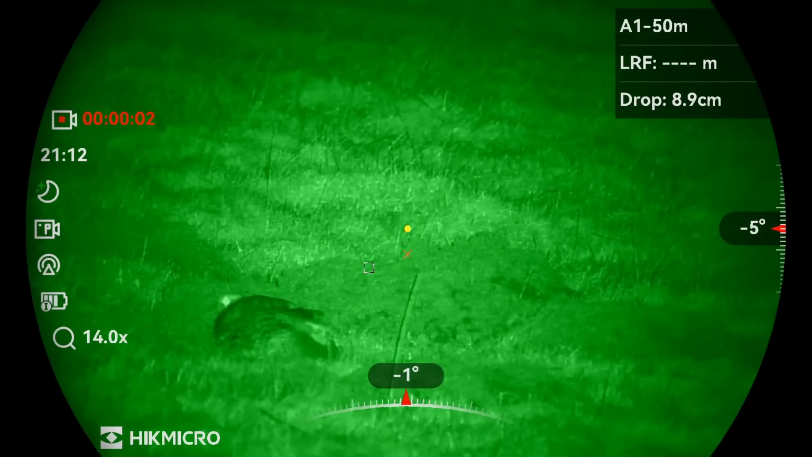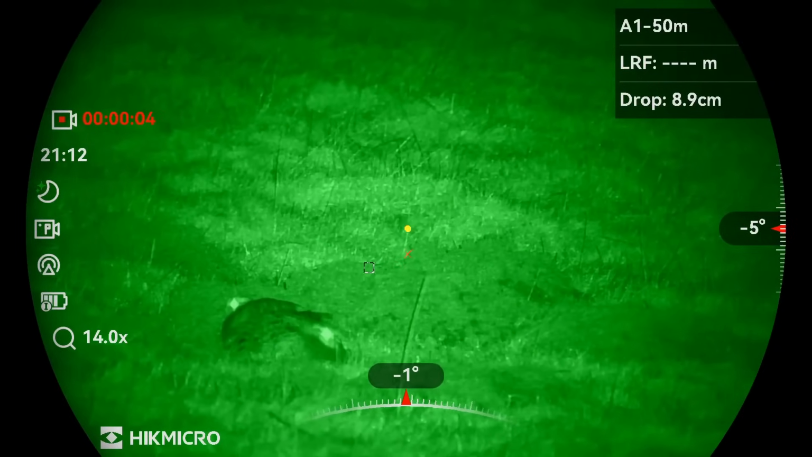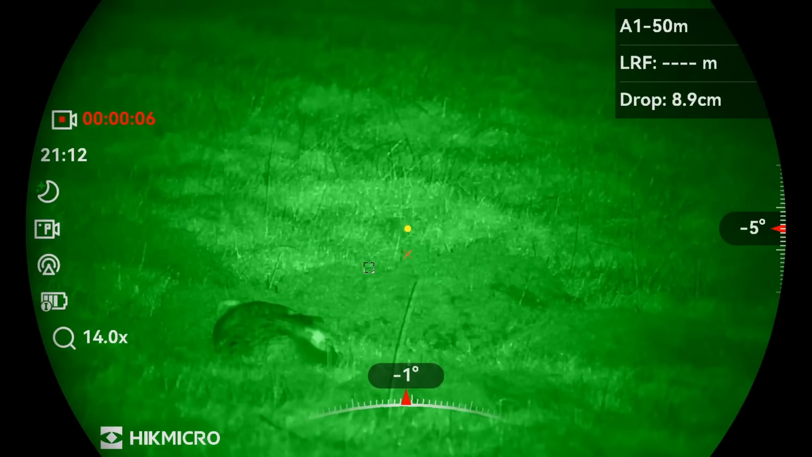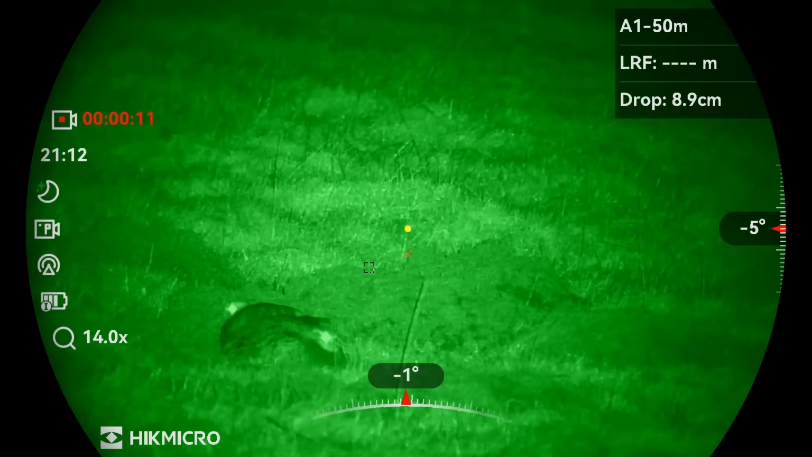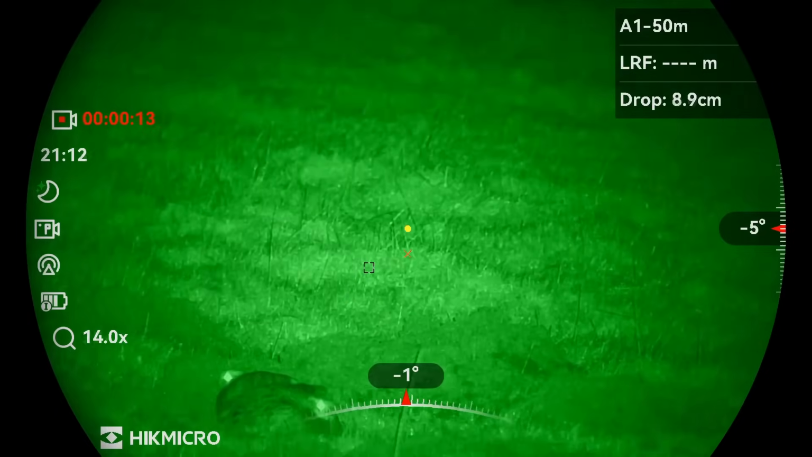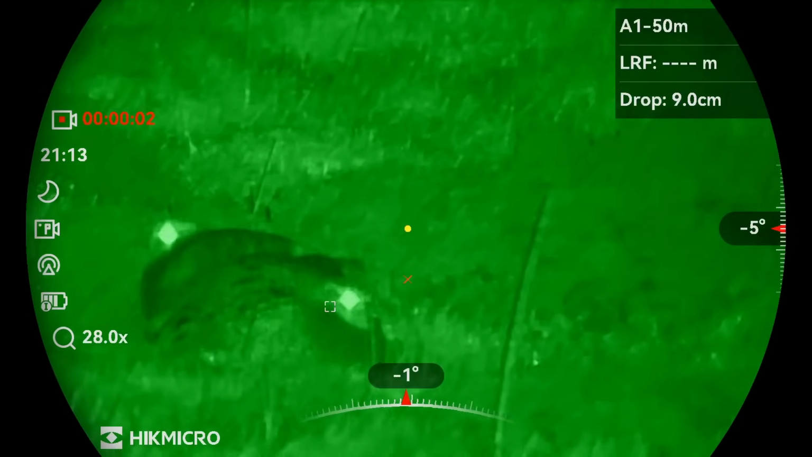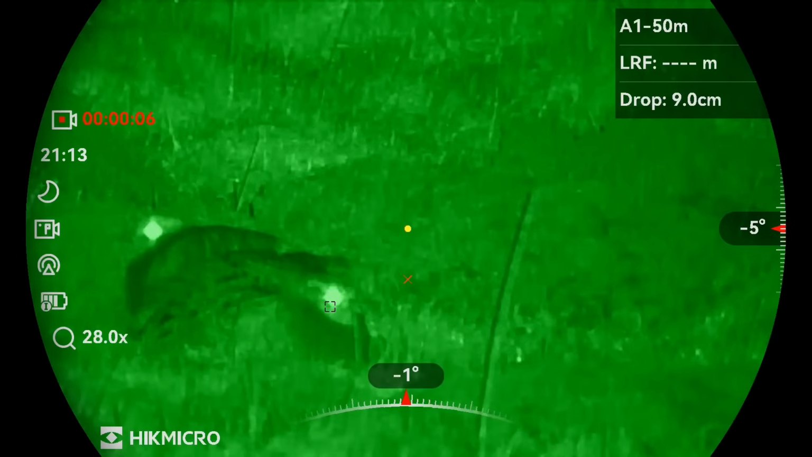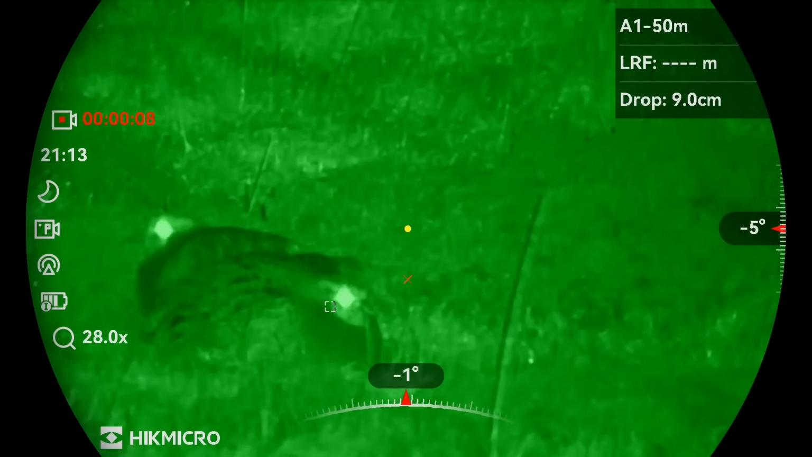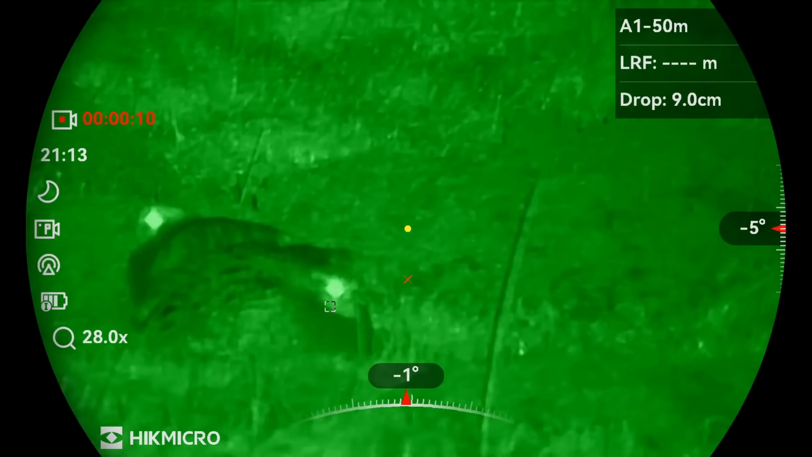And here we have hunkered down in the grass, not far from me, a pair of grey partridge. I love seeing these when I'm out at work. They're an absolutely stunning bird. Just zoomed in so you can get a better picture of them. You can literally walk just a few yards from them and they won't budge, they'll just sit tight.